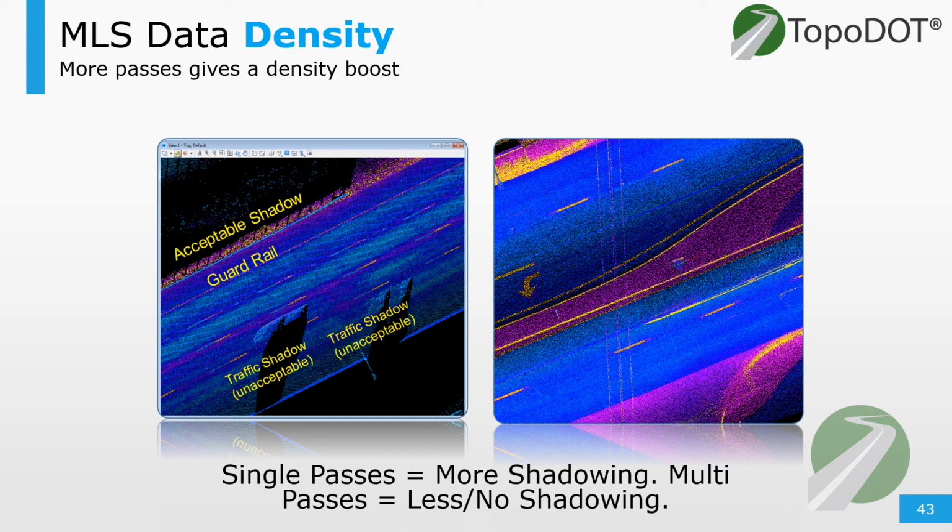Multiple passes are basically going to help with overall density, and they help combat shadowing. Especially for moving cars, that'll create a shadow, but the second time you scan, that car should technically not be there. With less shadowing, you have fewer problems identifying certain things.